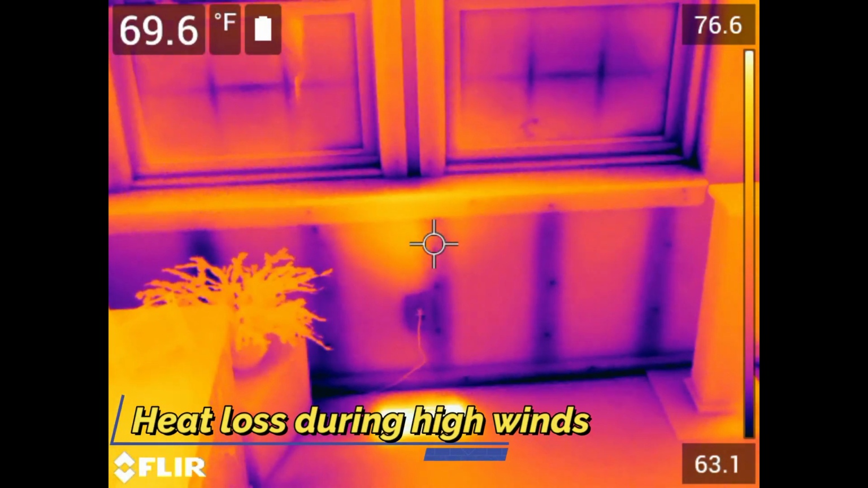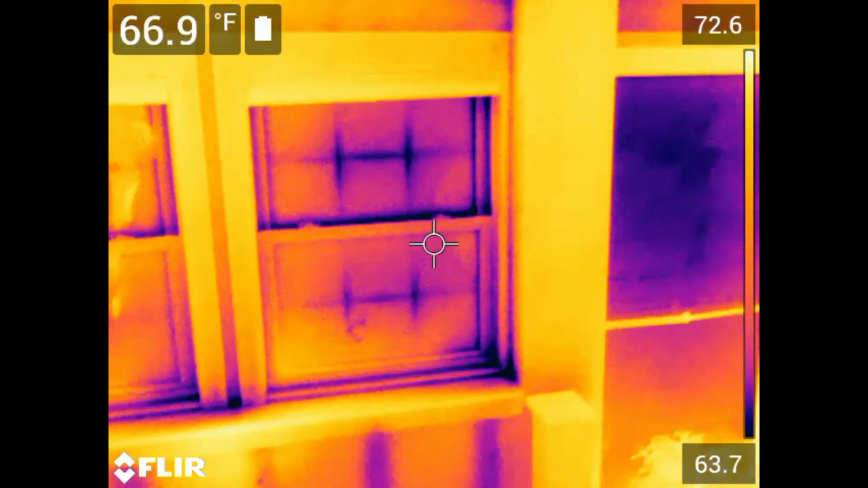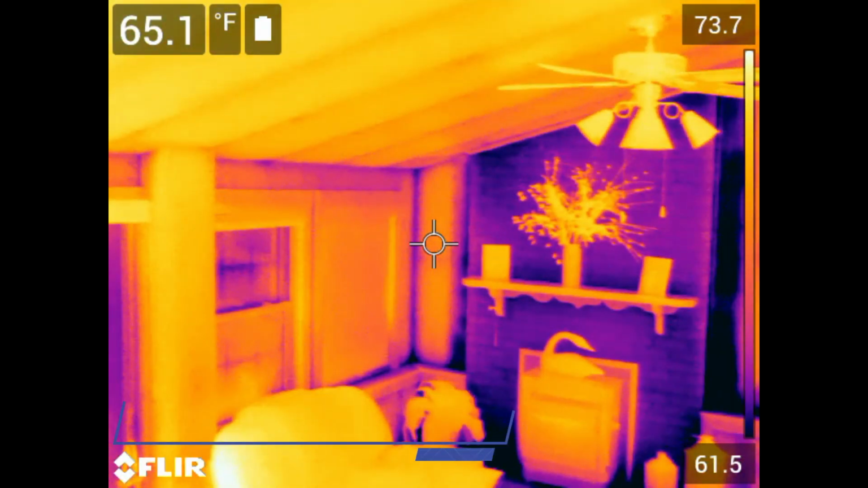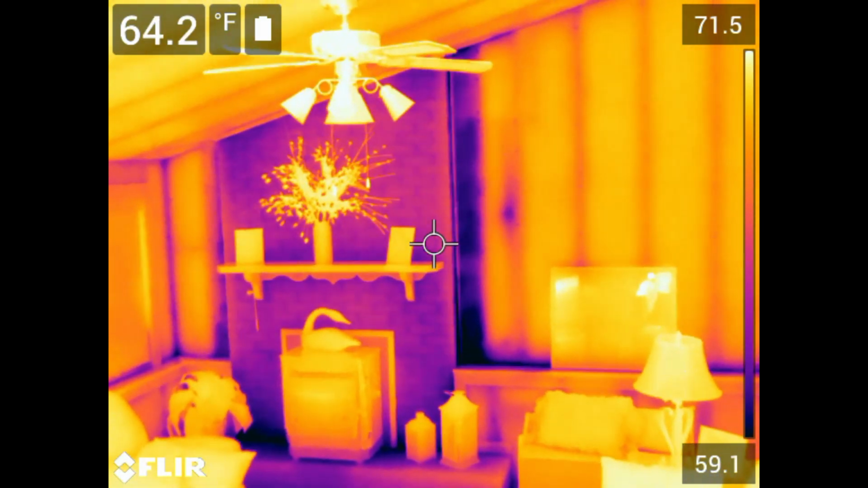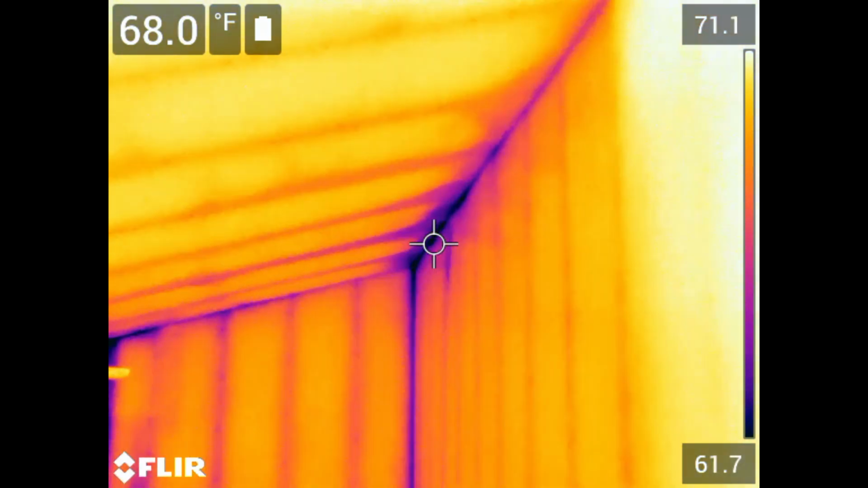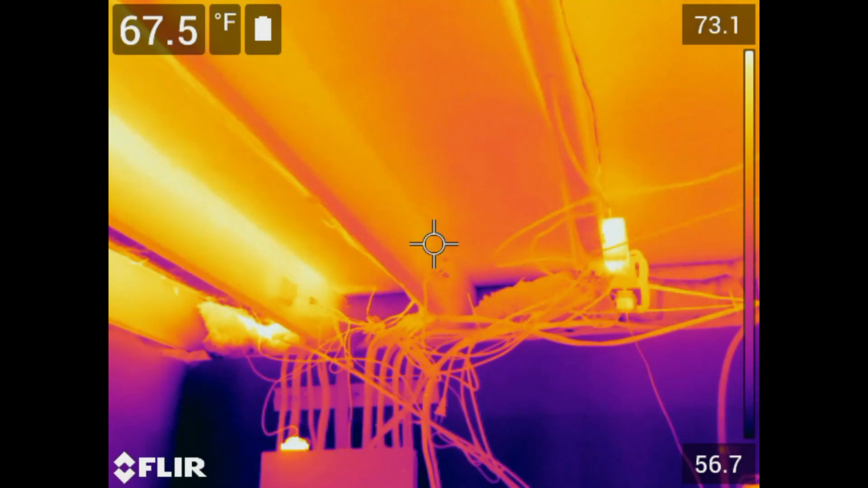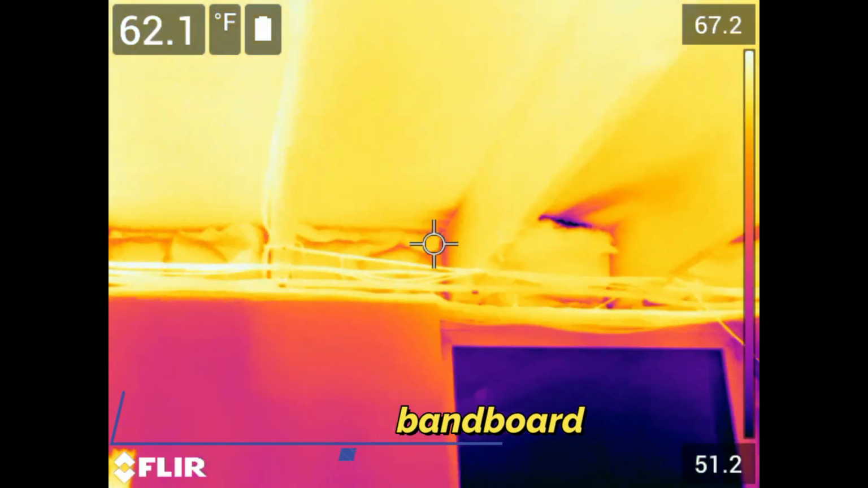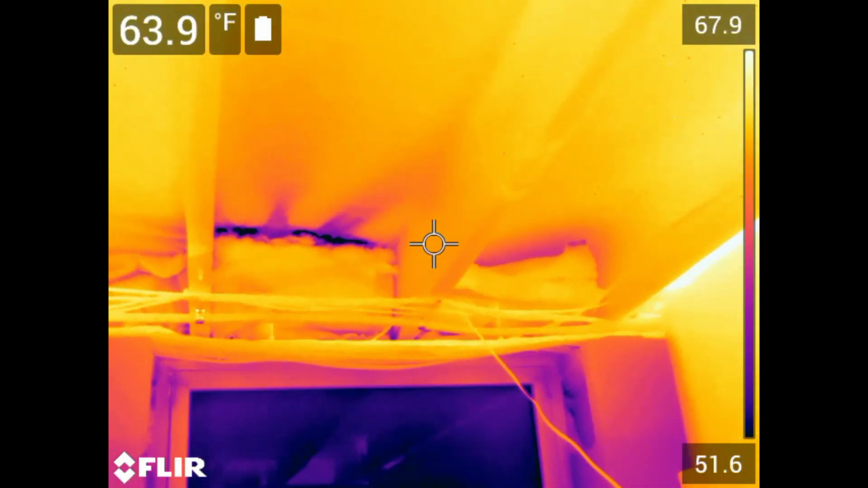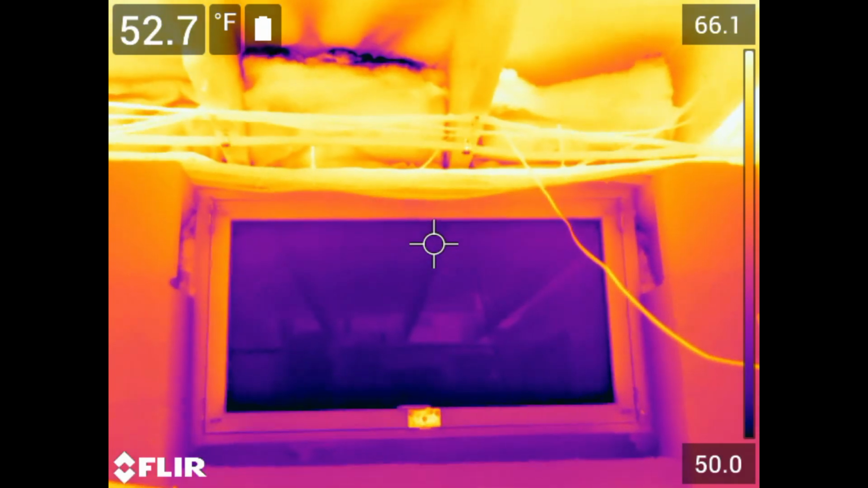Here we can see the studs, the cooler nails, and heat loss along the bottom wall plate, and heat loss along the right side of the fireplace and up at the upper wall plates. And along the baseboard we can see heat loss, which spray foam can help prevent, and at the basement single pane window.